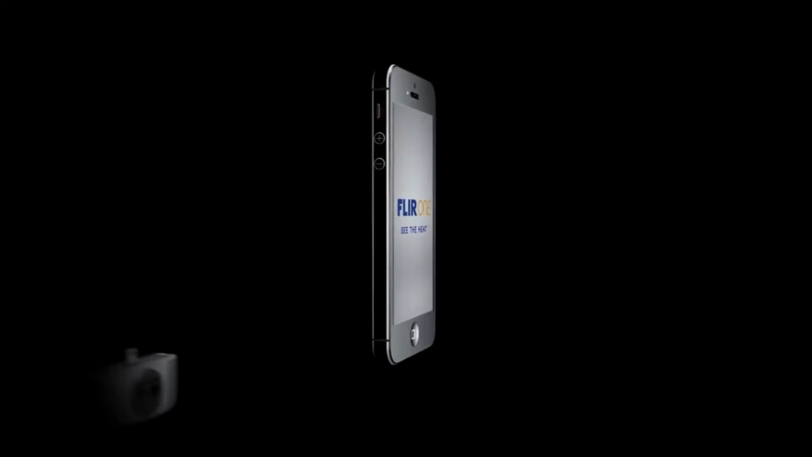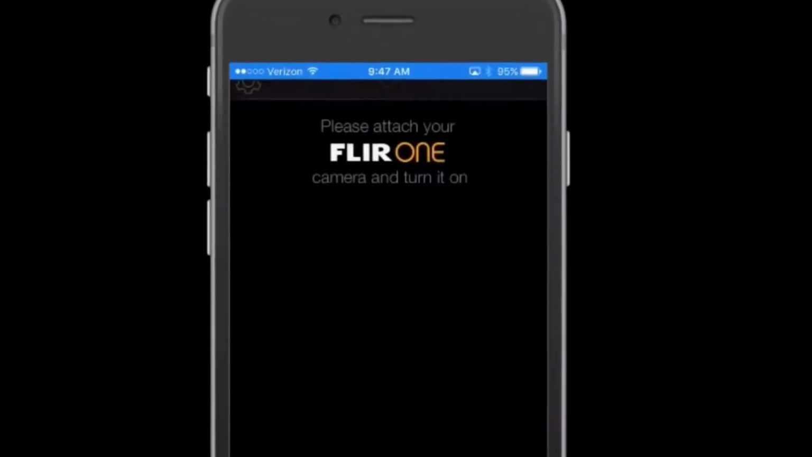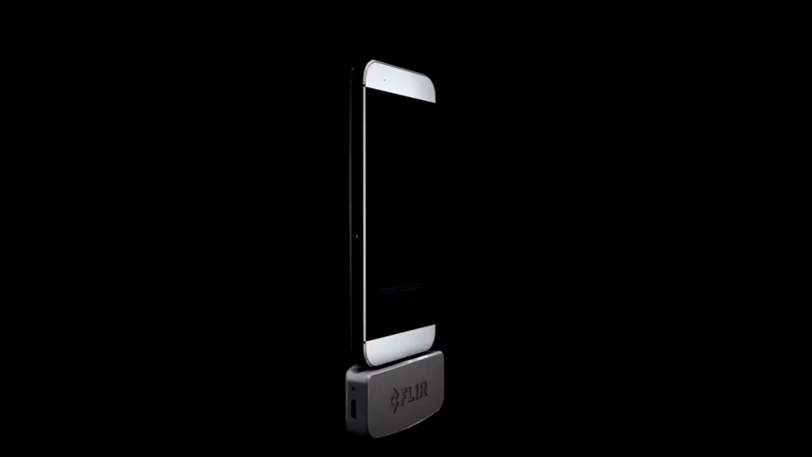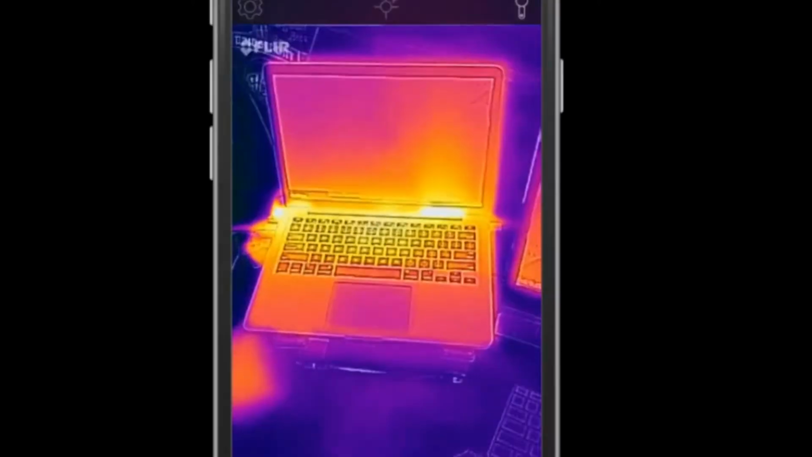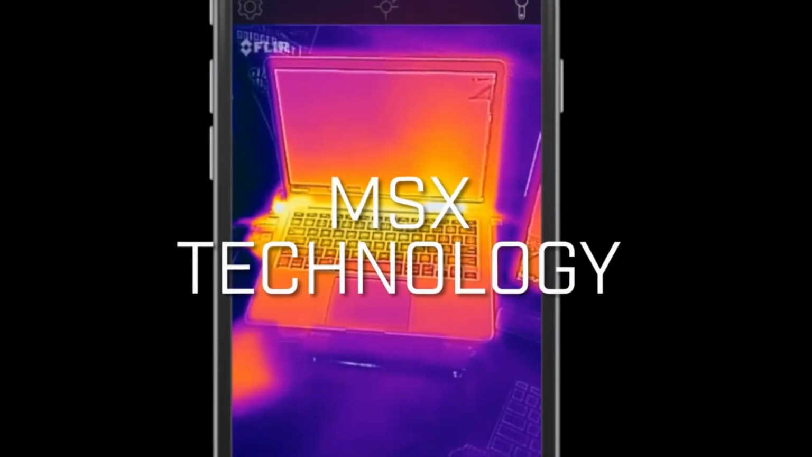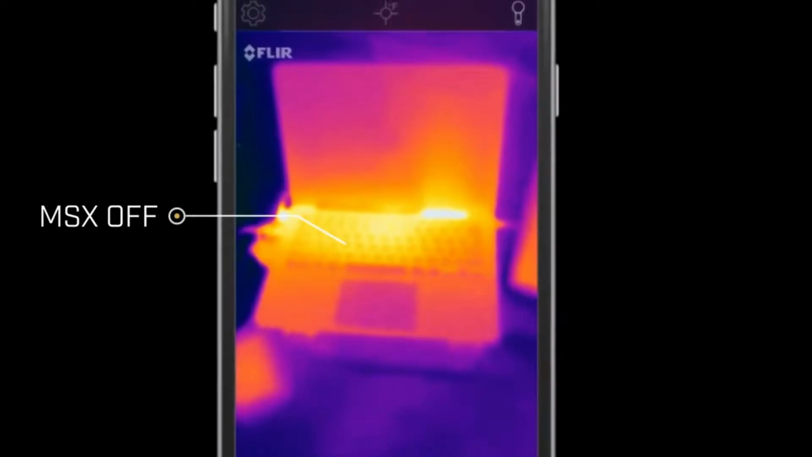There's a new way to look at the world. Attach your FLIR ONE camera to your phone or tablet, launch the FLIR ONE app, and prepare to explore all sorts of capabilities. One of the things that makes the FLIR ONE camera so unique is its MSX technology. MSX gives your images more detail and context than you would get from the thermal image.